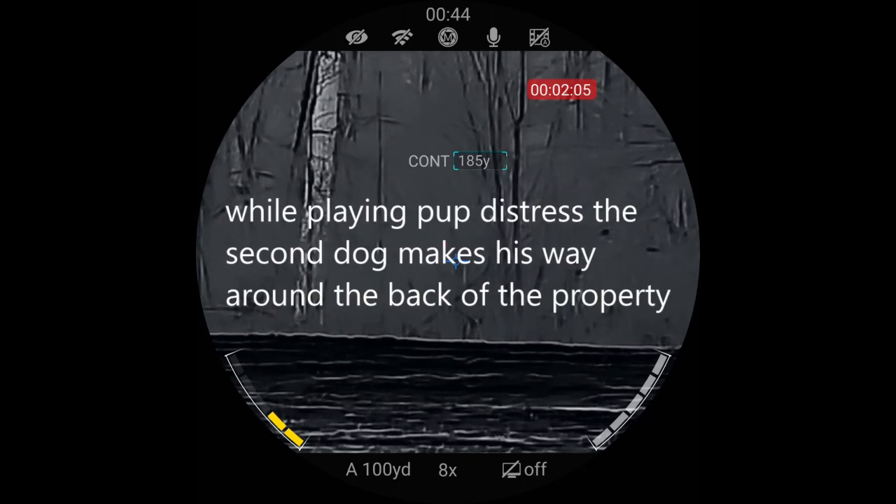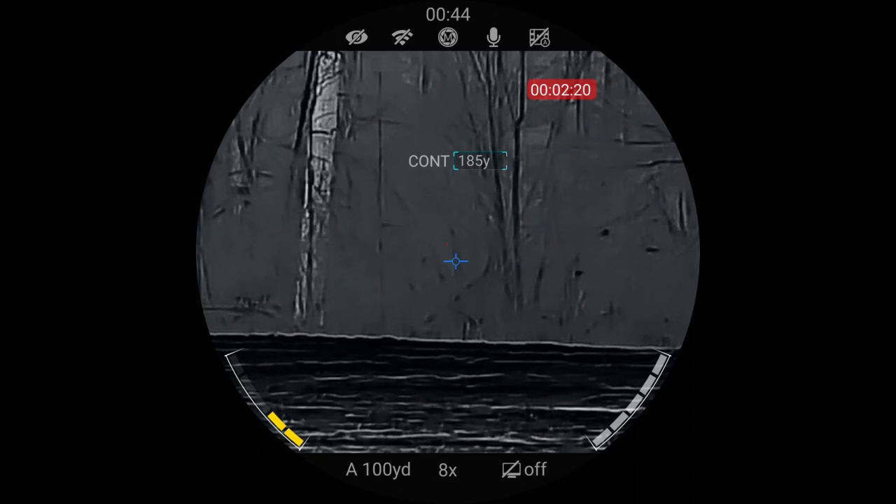I see him. That's why I was saying just hold still, because this one was coming in too, and I didn't know you guys had one.